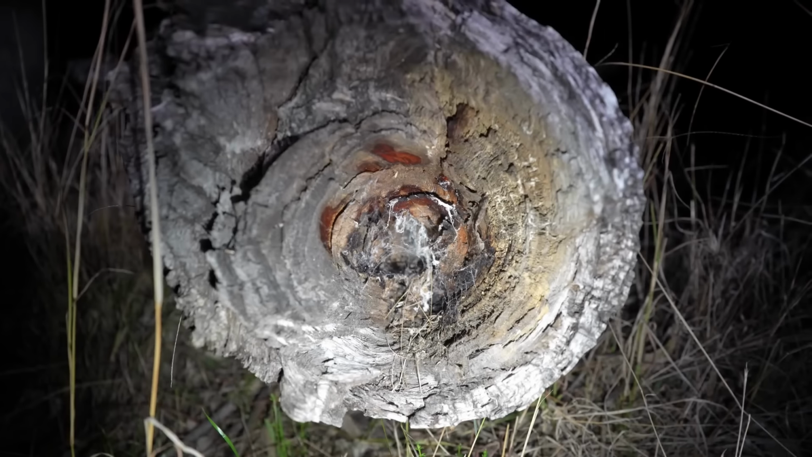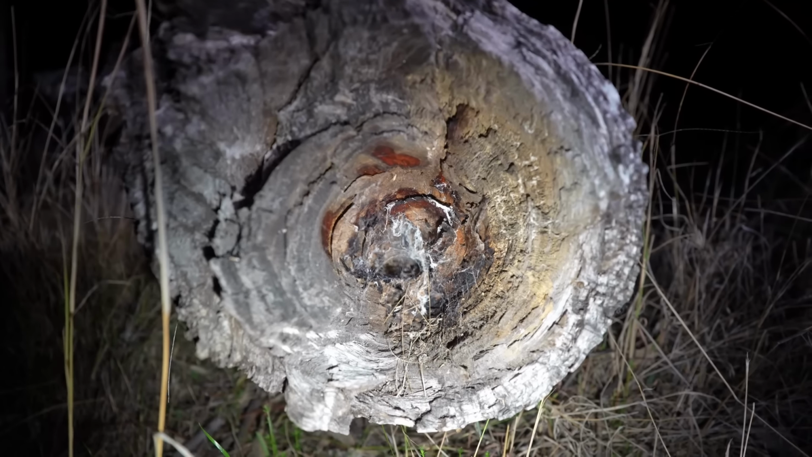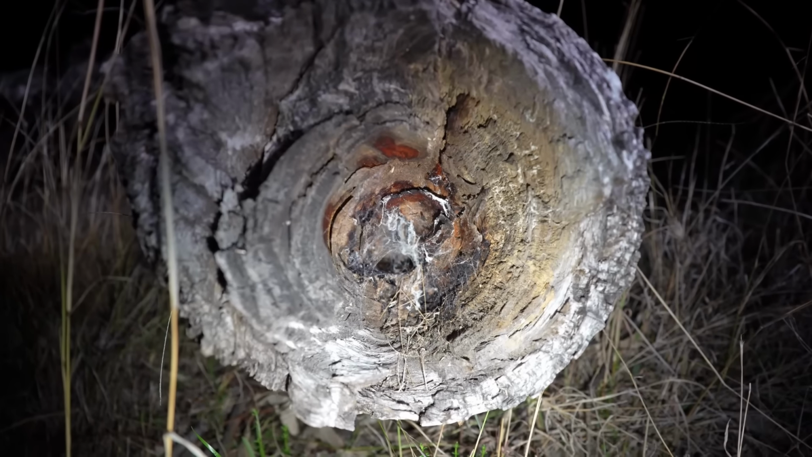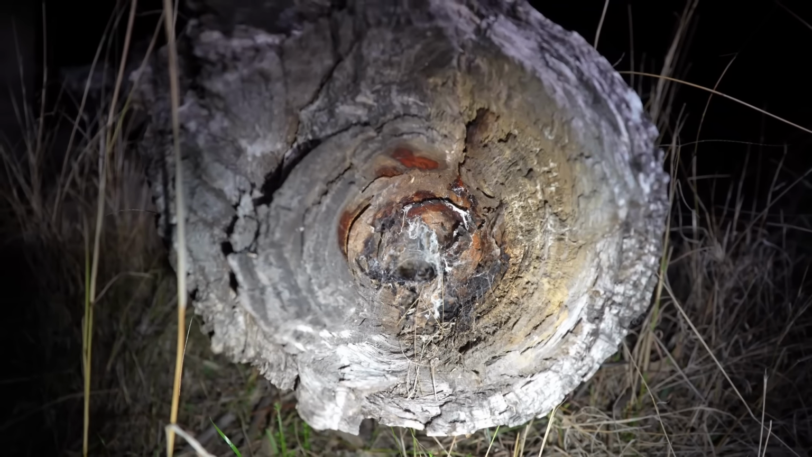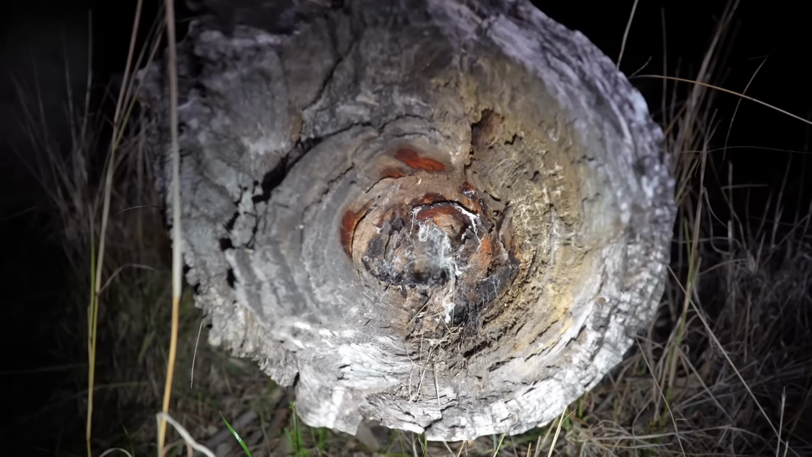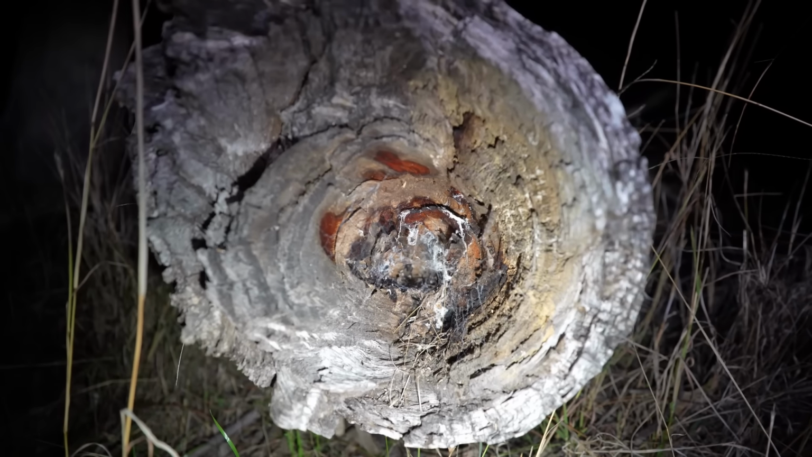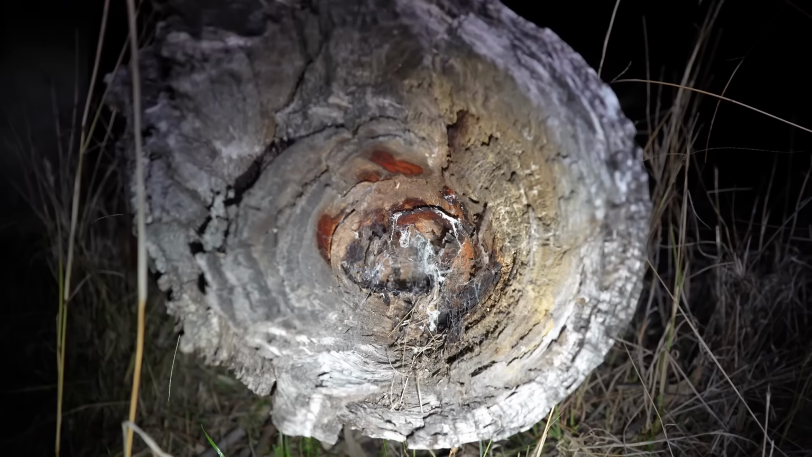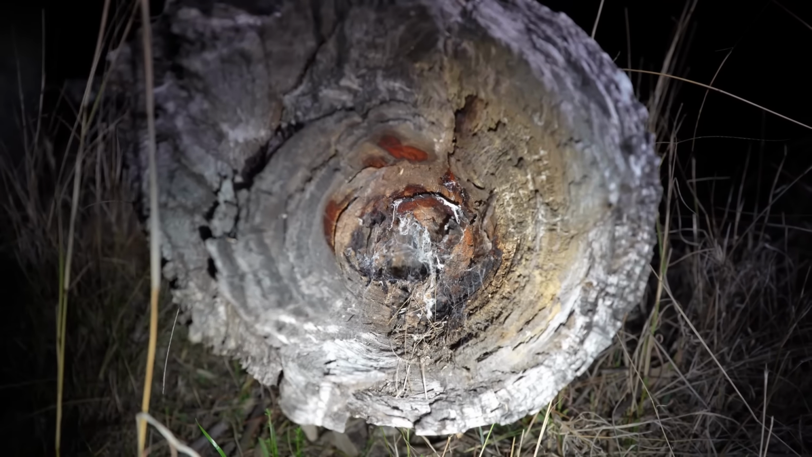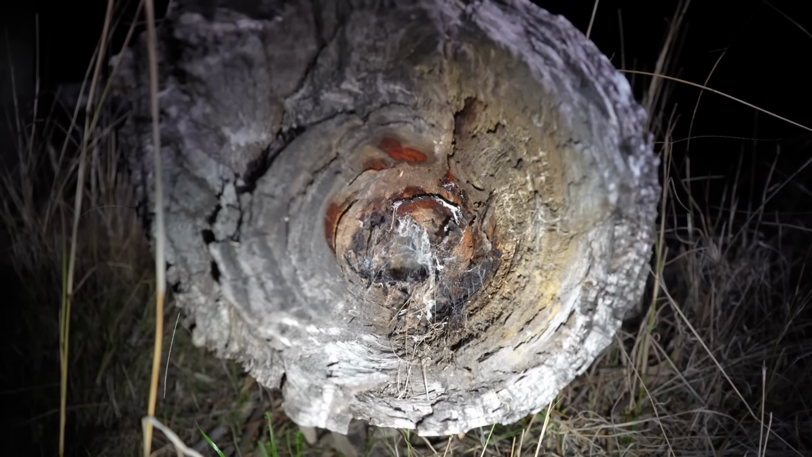It's amazing what you can see in the thermal. I've just come down this bit of a hillside and I could see heat inside this log. Quite a lot of heat. I actually thought that there'd be an animal in there. Well, I guess technically there is. It's a spider. I don't know what type. I'm not going to stick my finger in there and find out, but very interesting to see how much heat is actually coming out of that little hidey hole in there.